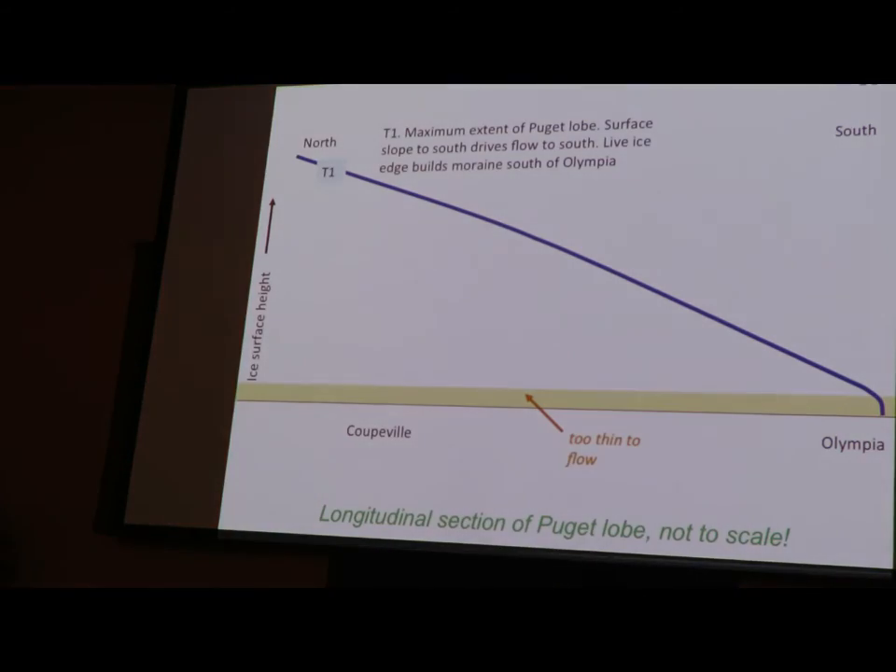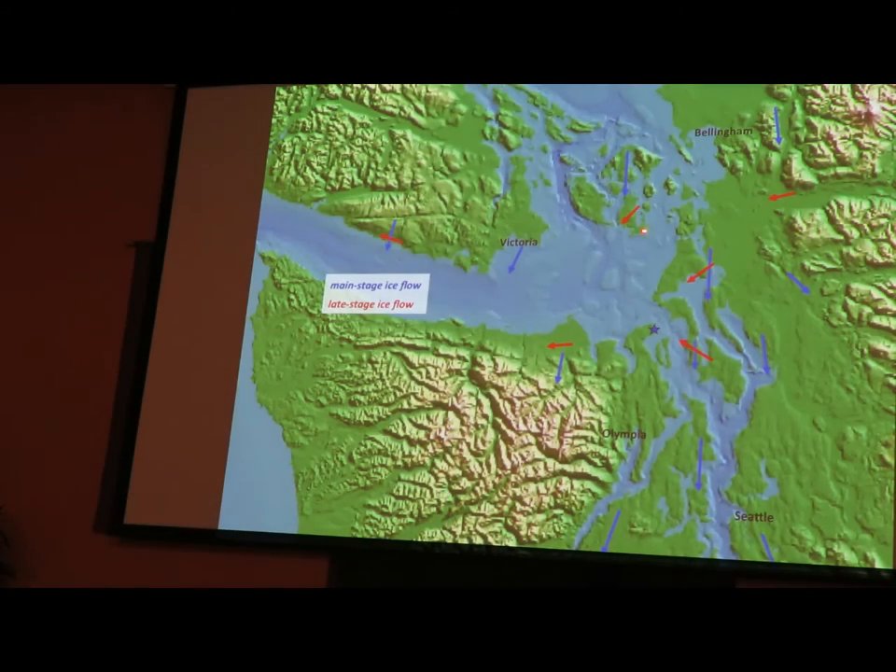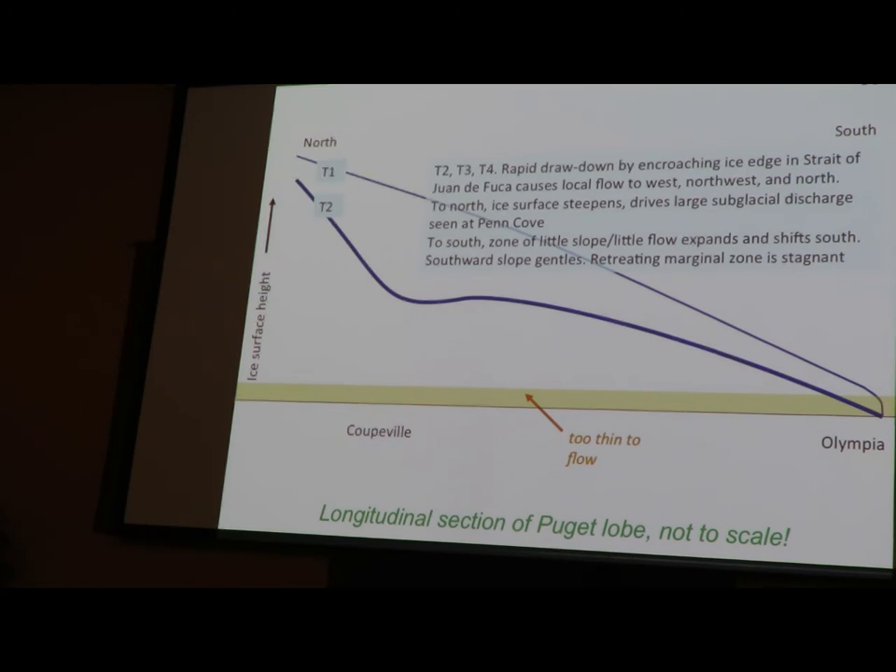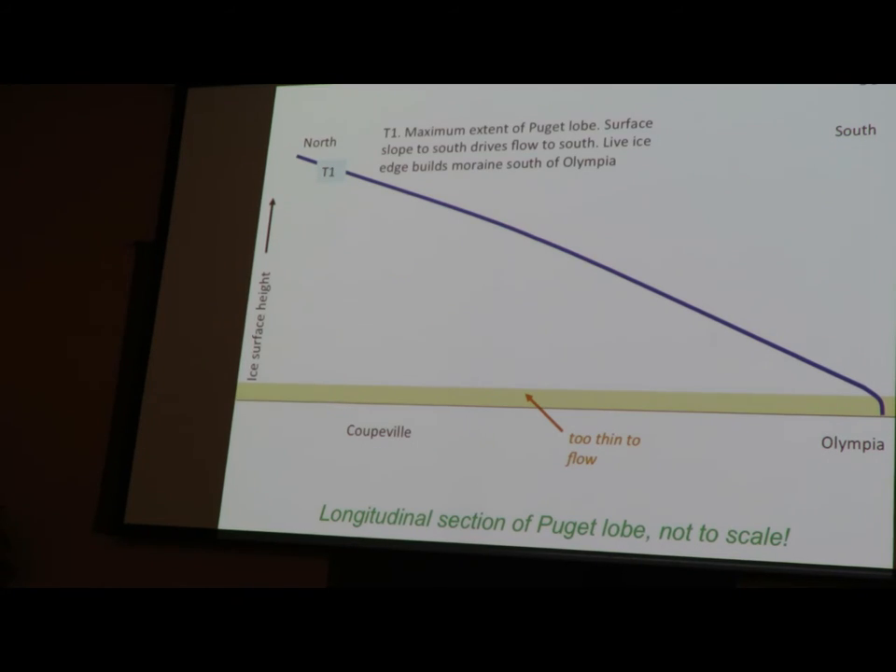And if we draw a very simple cross-section through here, south to the ice margin, very, very idealized. Here's Coupeville. Here's the north where the ice comes from. It flows down this slope to Olympia. At the very edge, it gets thin enough that it doesn't flow anymore. And when it is flowing, at some stage, we build a moraine here.